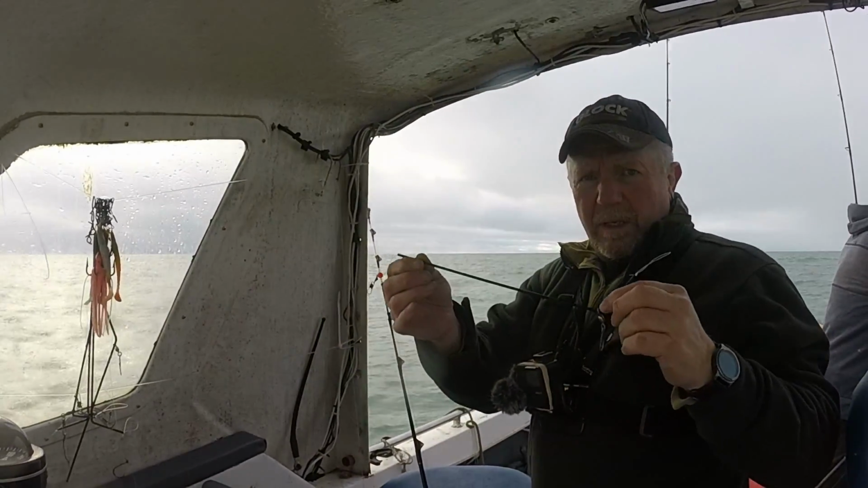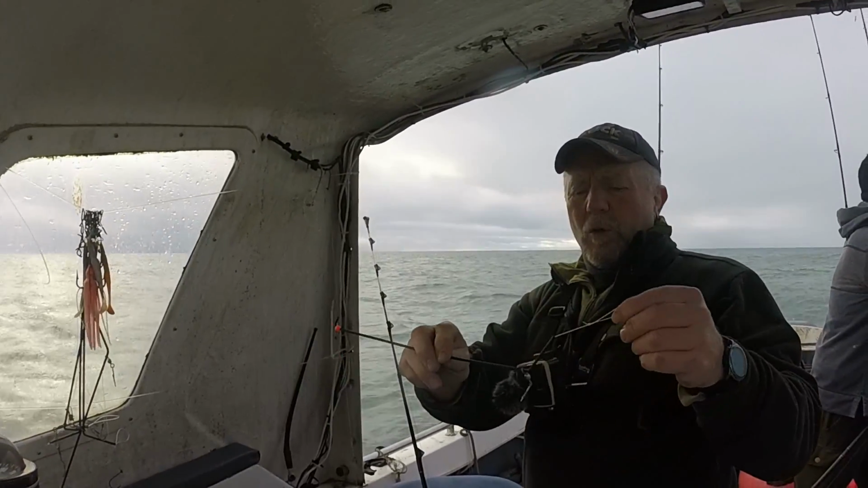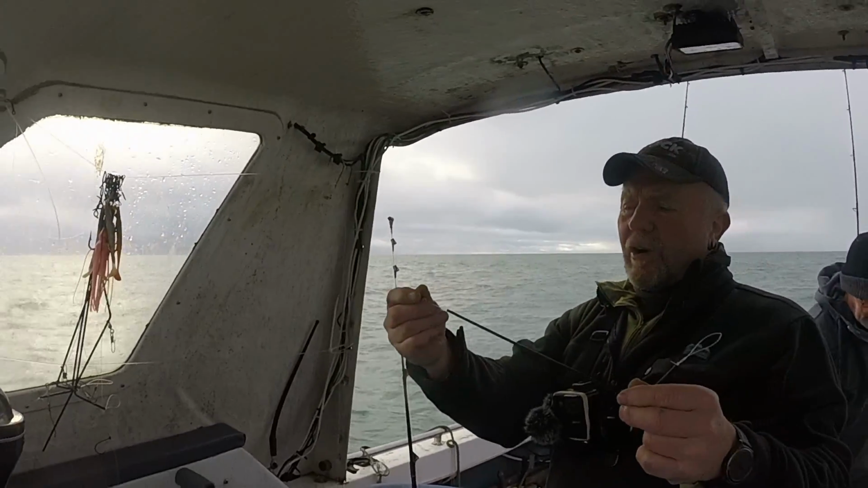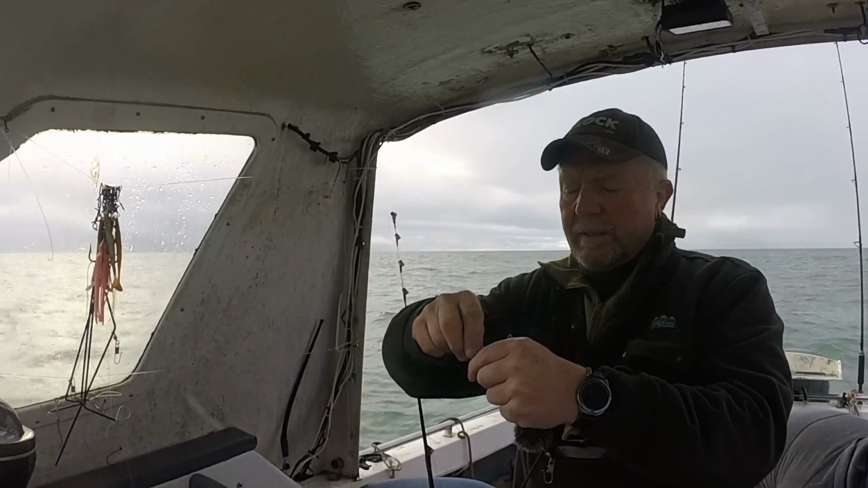So I like to use a nice tubey boom, which I've already rigged up with a swivel, a bead and a loop of monofilament through the tubey boom, so that I haven't got to mess around trying to thread line through it. That just clips onto a link swivel on the end of my main line.